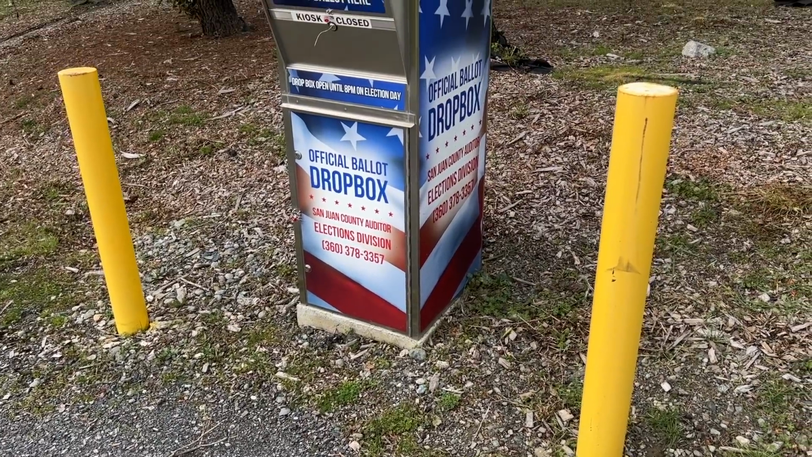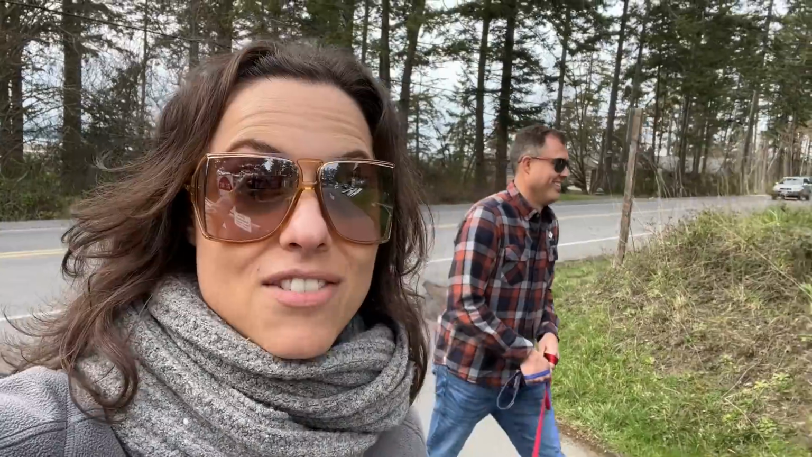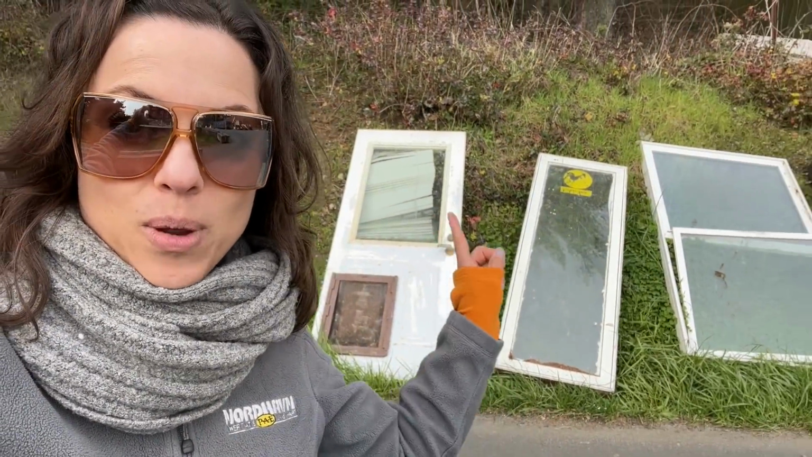The island even offers convenient ways to drop off your ballots and your junk. So there's a place here called the Take It or Leave It. It's like you just take in your stuff and you can leave it, or you can come and take something. So we're gonna walk through and see what people have left and if there's anything good to take. Not that we're gonna take it, but kind of cool. So we got some doors, windows.